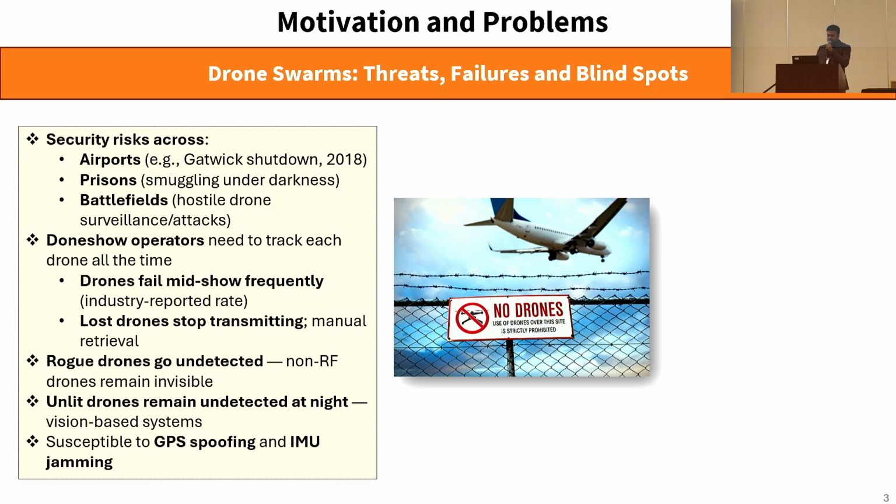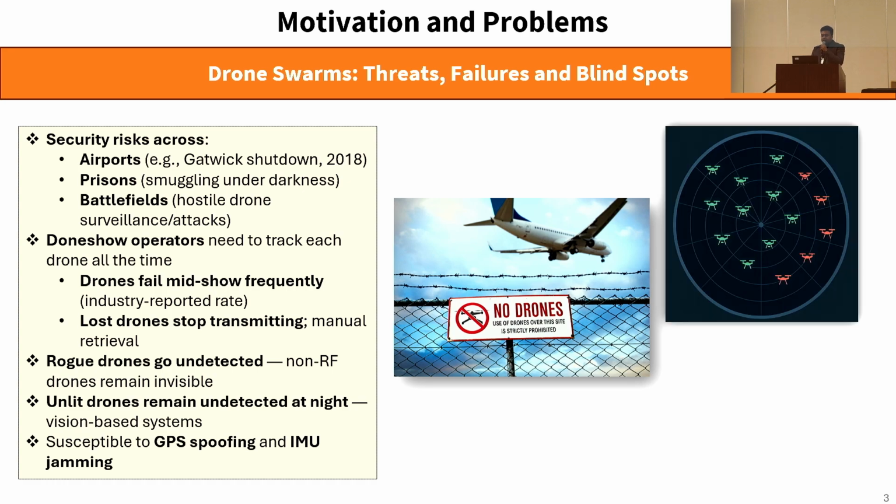Again, in civilian applications, interviews with drone show companies uncovered a critical lack of operational resilience where they need to keep track of all of their drones within the swarm. And failures are frequent there. And recovery must be done manually as the drones stop transmitting.